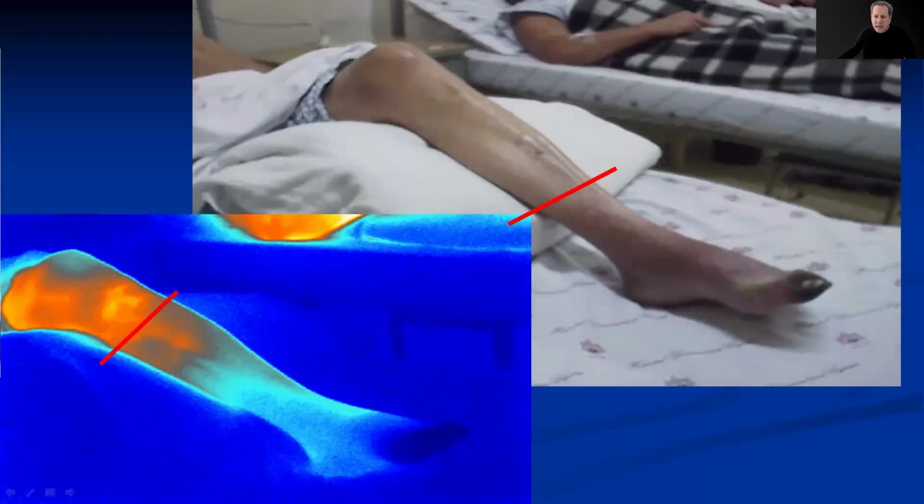And here, a very interesting case where you can understand how the circulation of the feet is in this diabetic patient, and we start to think, oh, this situation is not good, and he may need amputation. So the infrared image is here showing us an ischemic area, the limitation, the ischemic area as a surrogate biomarker.